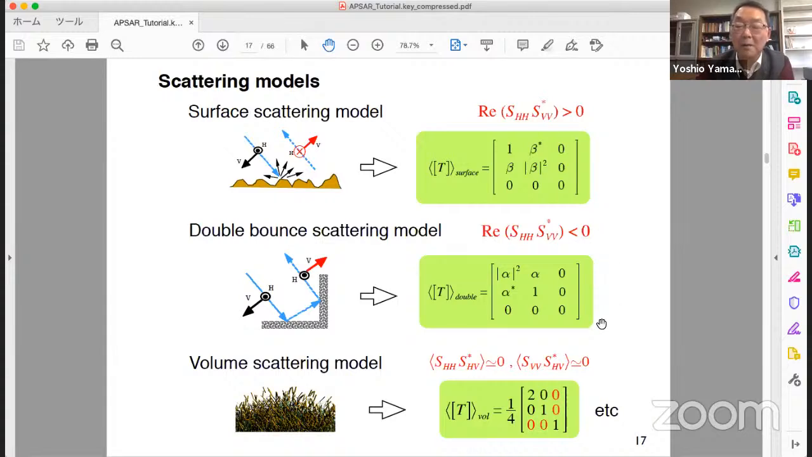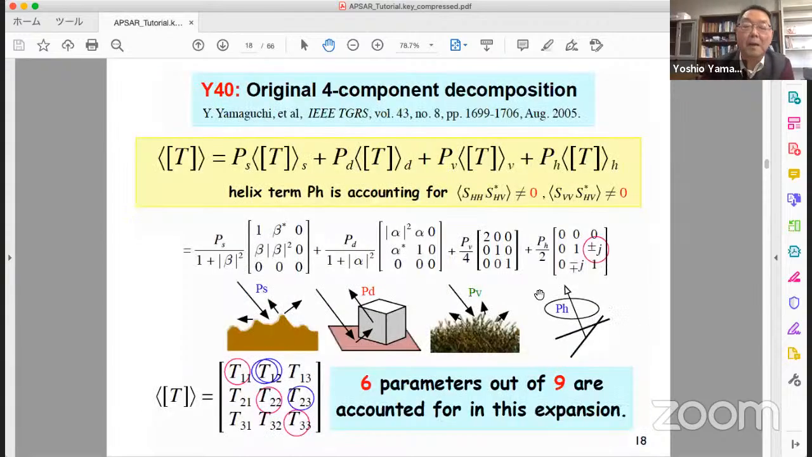Anyway, we prepare this modeling and expand the measured coherency matrix into 4 parts, where P corresponds to power. T is the previous modeling.